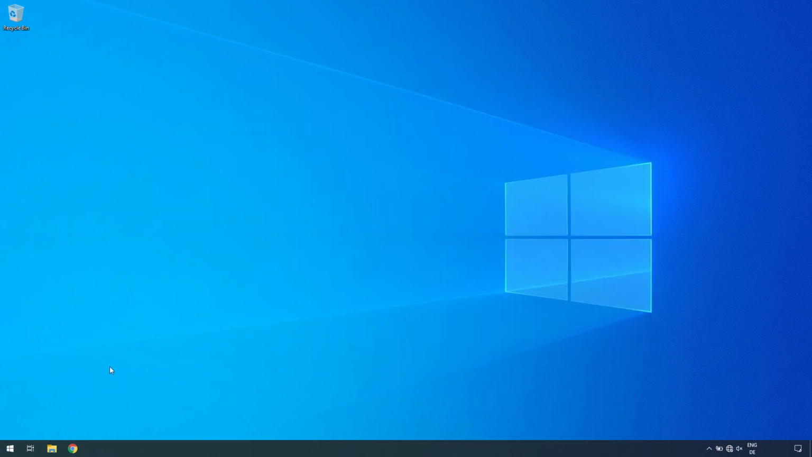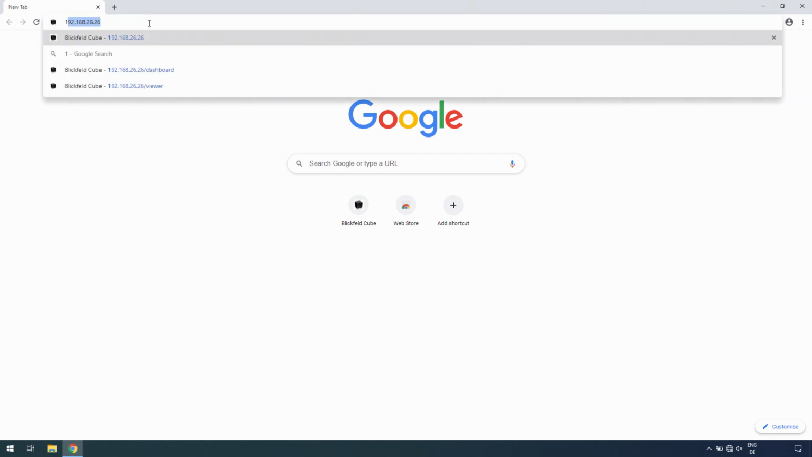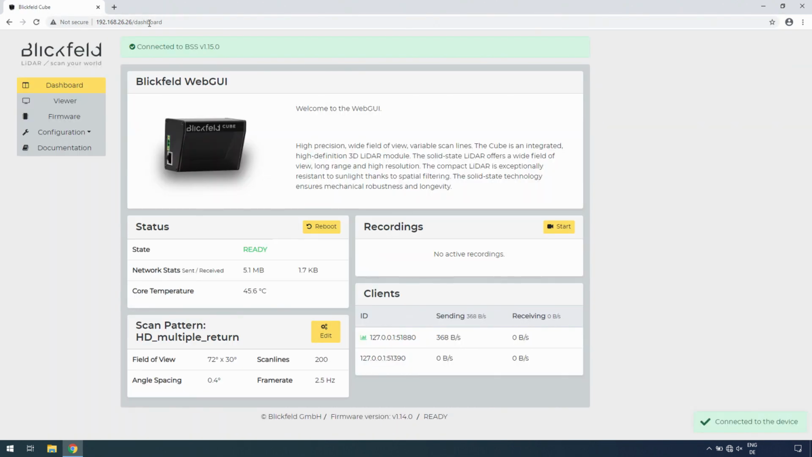A web graphical user interface is available during operation. Open an internet browser such as Mozilla Firefox or Google Chrome. No additional software or driver installation is necessary. Enter 192.168.26.26. You are now connected to the web graphical user interface of the cube.